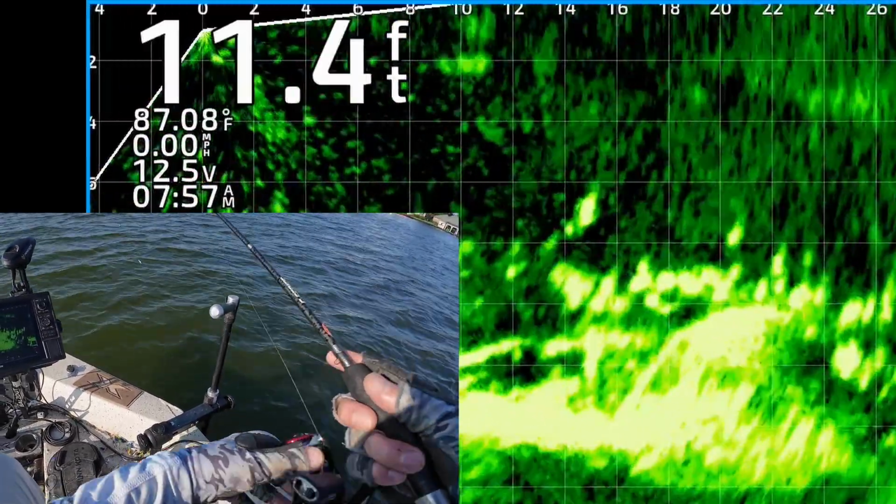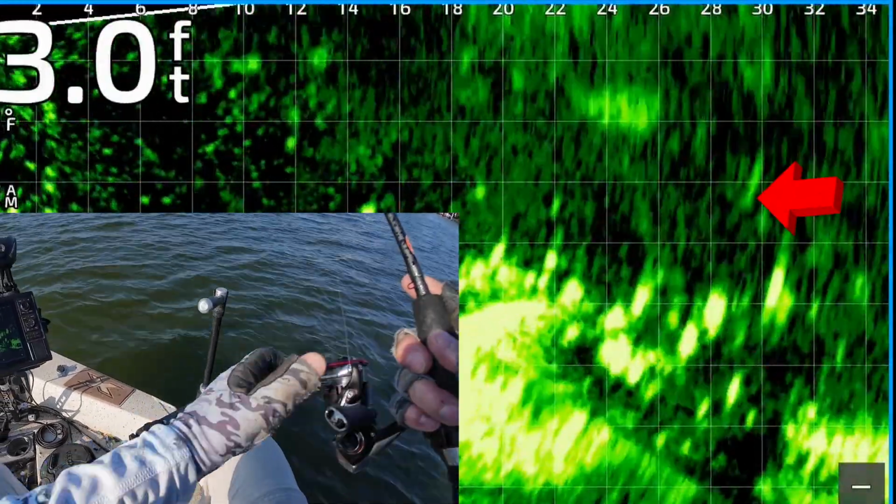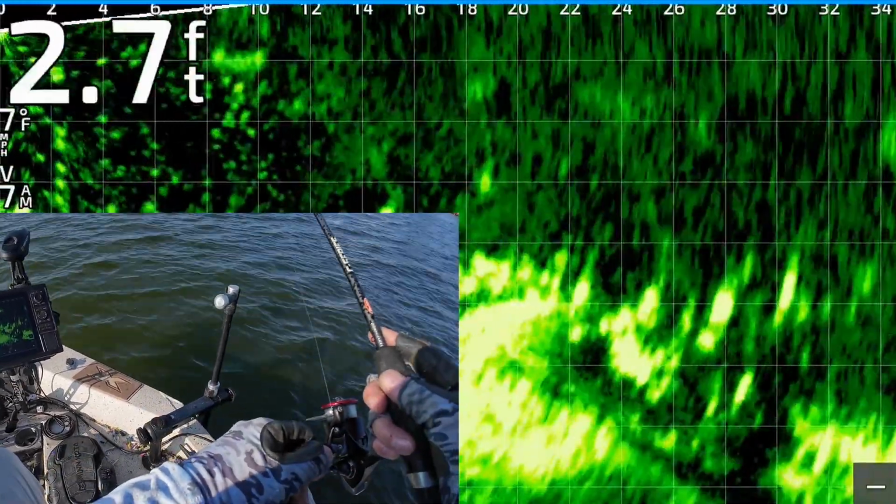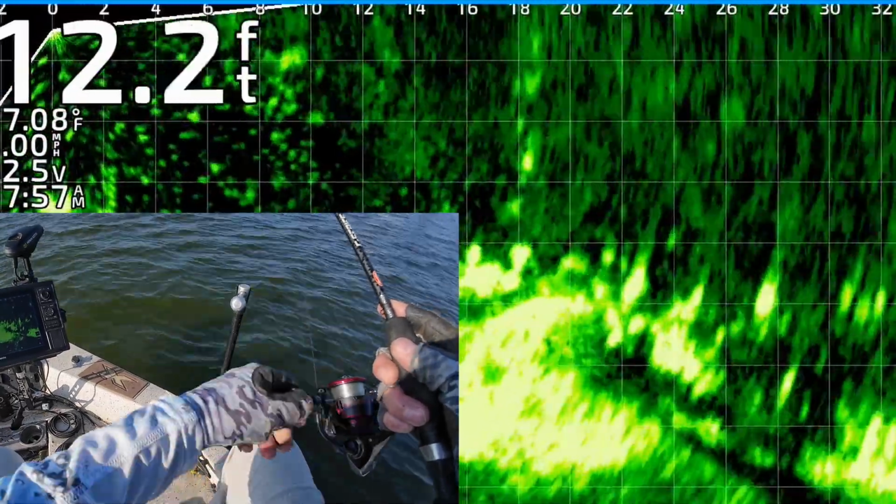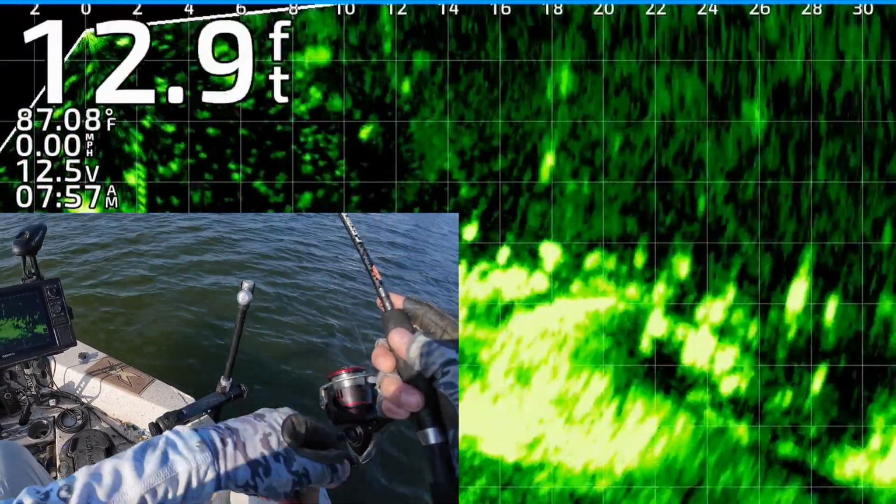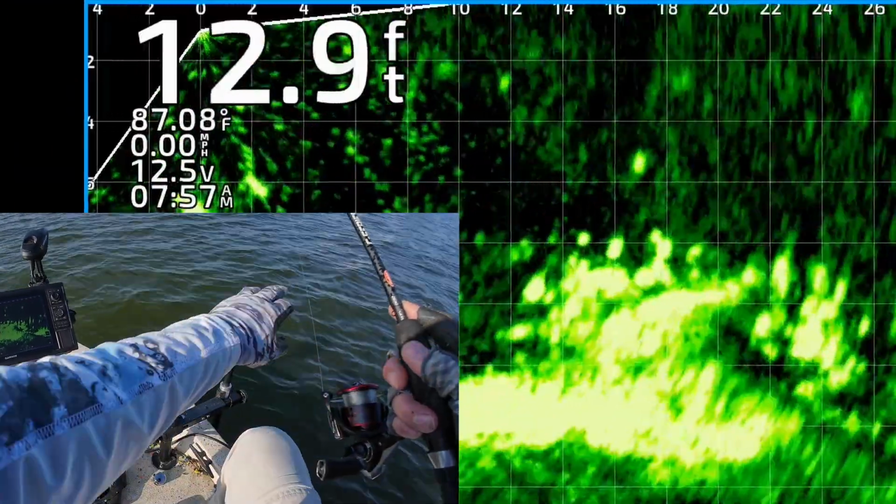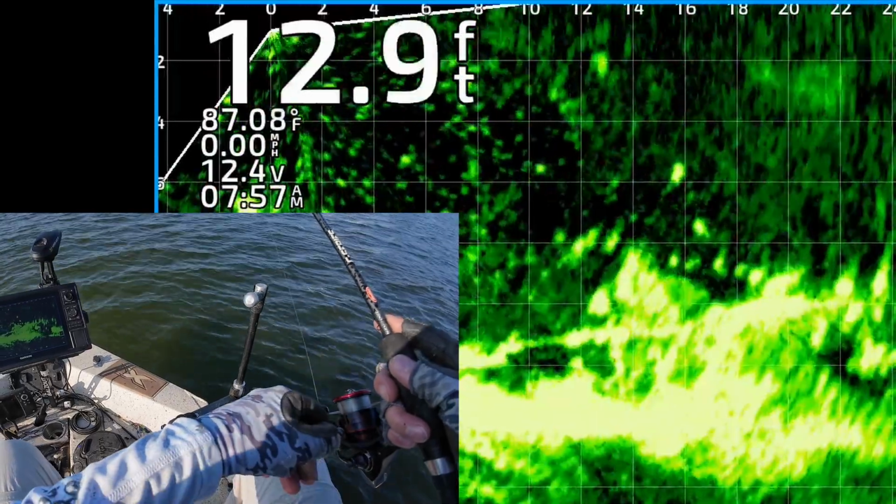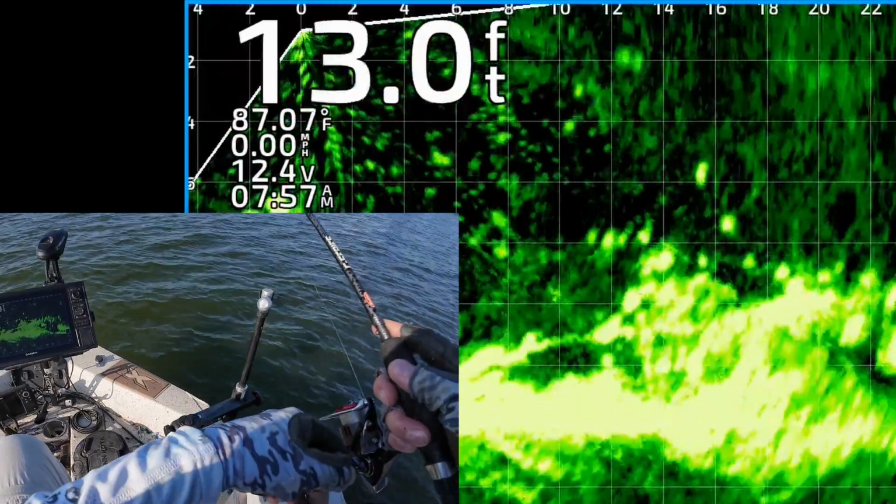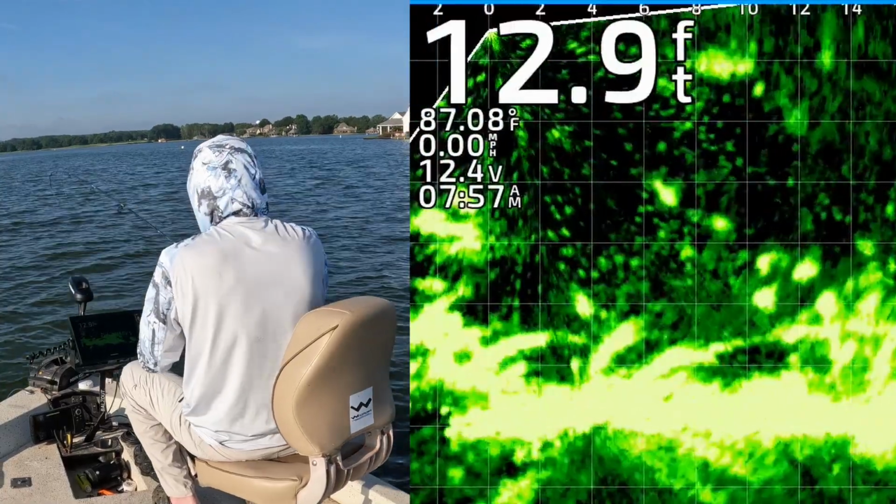Chunk it out there again. Man, that was a good looking fish right there. There's the jig and weight. Bring it right through those dudes and hopefully one of them will eat it. There's the jig and weight. One of them's about to get it right in that mess right there. Got that one. Right on top.